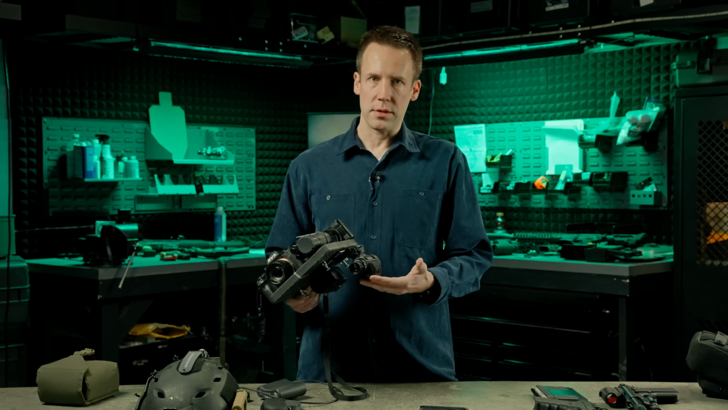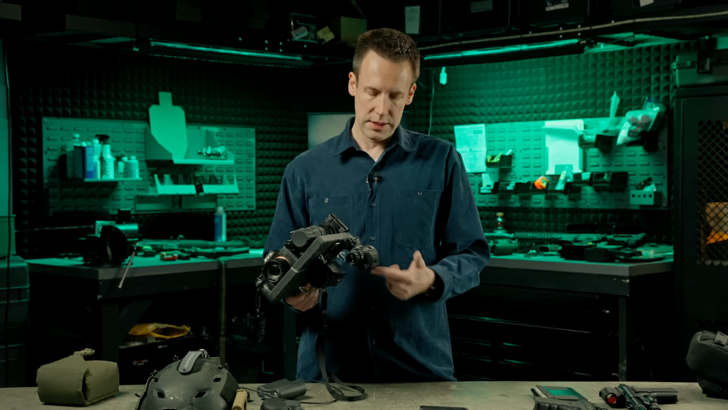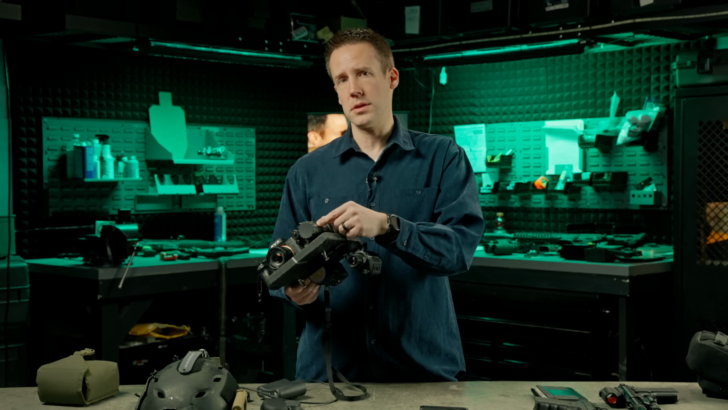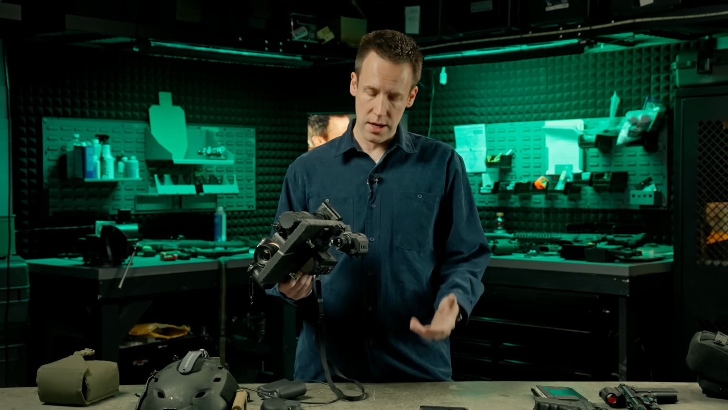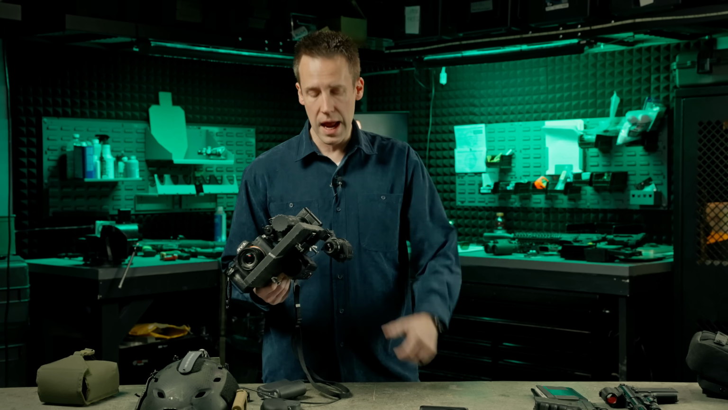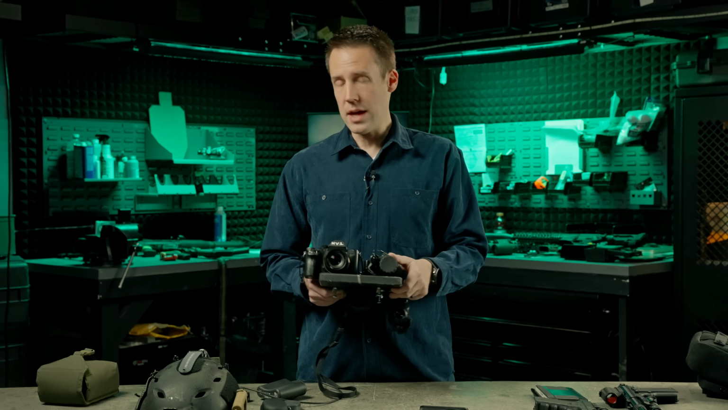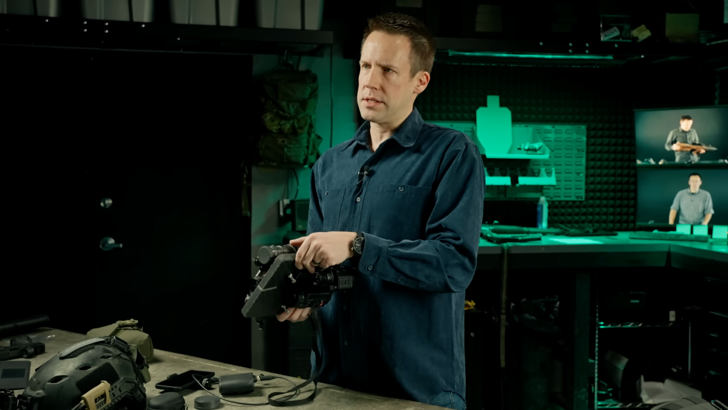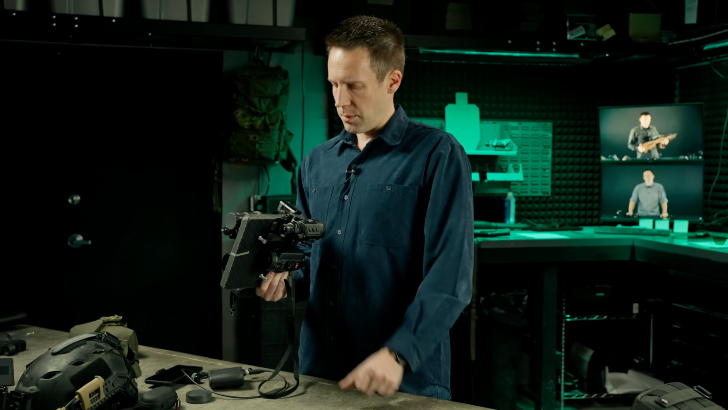But it has some strengths. It has some strengths that this thing doesn't have. It can see in color. The sensor is more durable than the tube that is inside of here in certain circumstances. And it has that GPS and compass overlay that I mentioned before, and it can record. So that's really nice because it allows us to compare all of these devices really well. So let's dig into some of those strengths and some of those weaknesses.